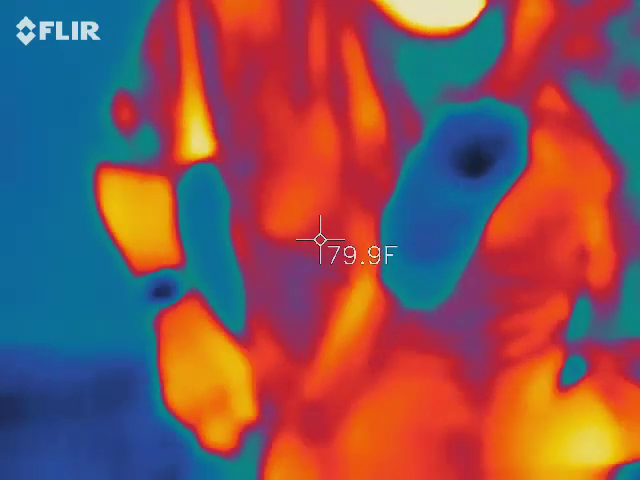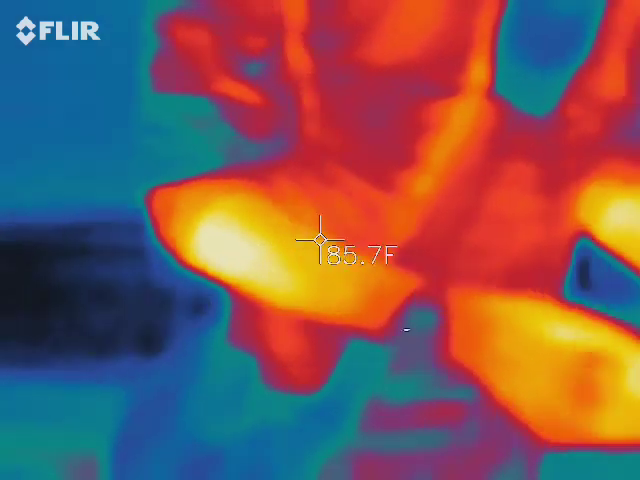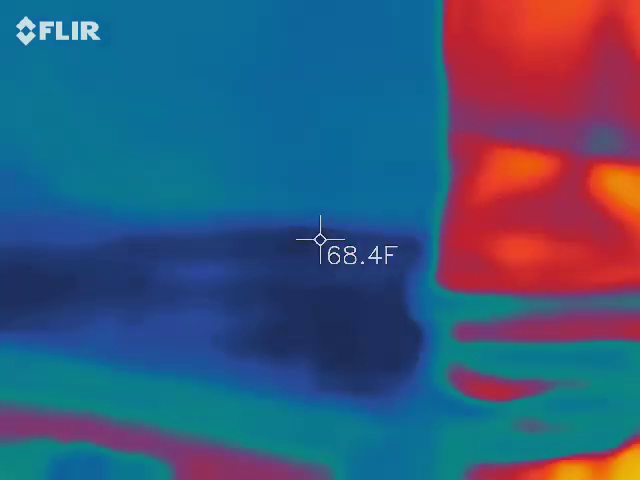Oh, I want to show you guys what. Can I change it from Celsius to Fahrenheit? Please. How do I do that? Mode? Mode. Okay. Correct. So somebody must have hit a button.